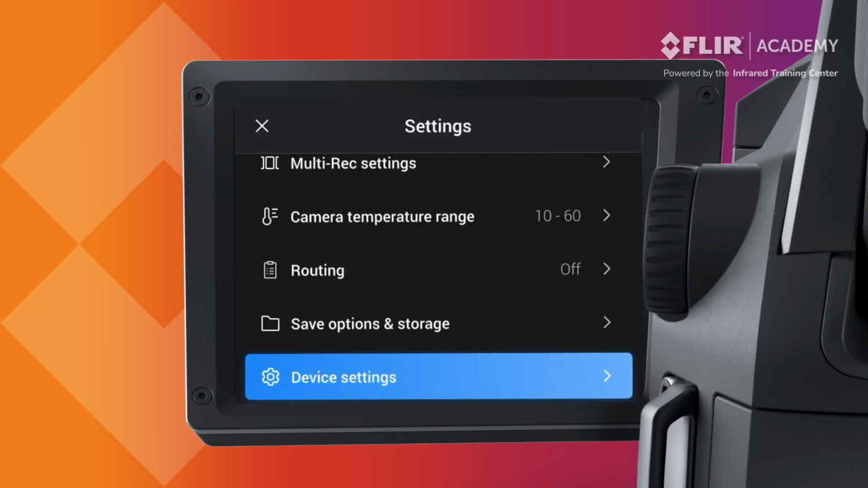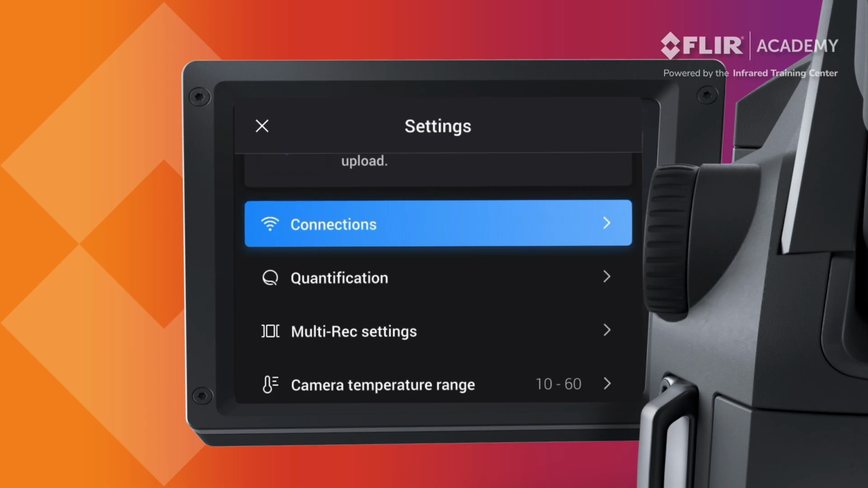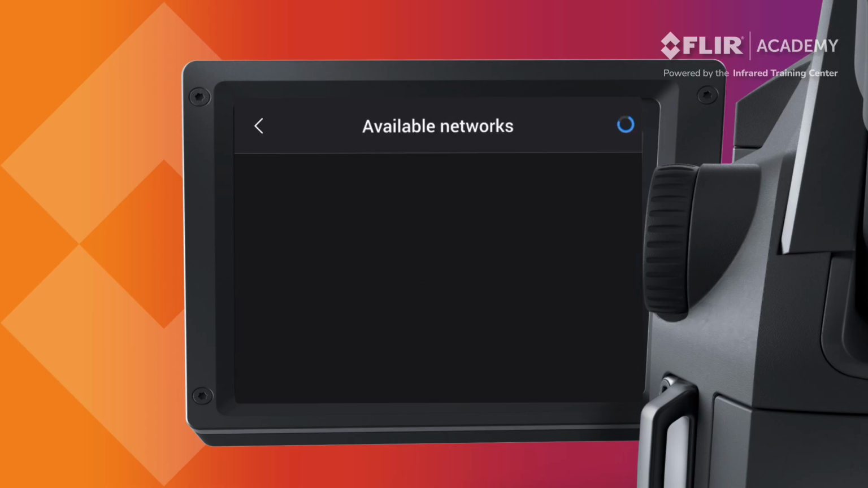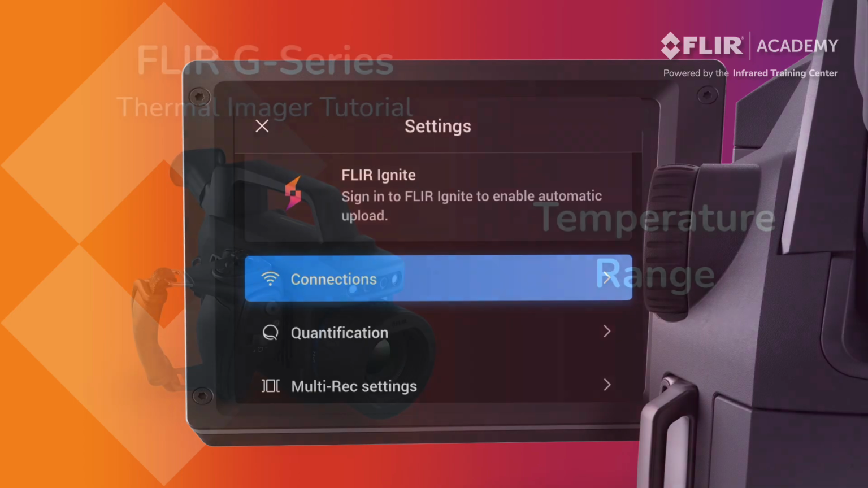You can also connect your thermal imager to a Wi-Fi network. This lets operators take advantage of FLIR Ignite. We'll discuss how to configure Ignite later in the presentation. To connect your thermal imager to Wi-Fi, navigate to Connections in the main Settings menu. Select Connect to Network and search for available networks. You will need your network key or password to access. Once connected, press the back button to navigate back to the main Settings menu.